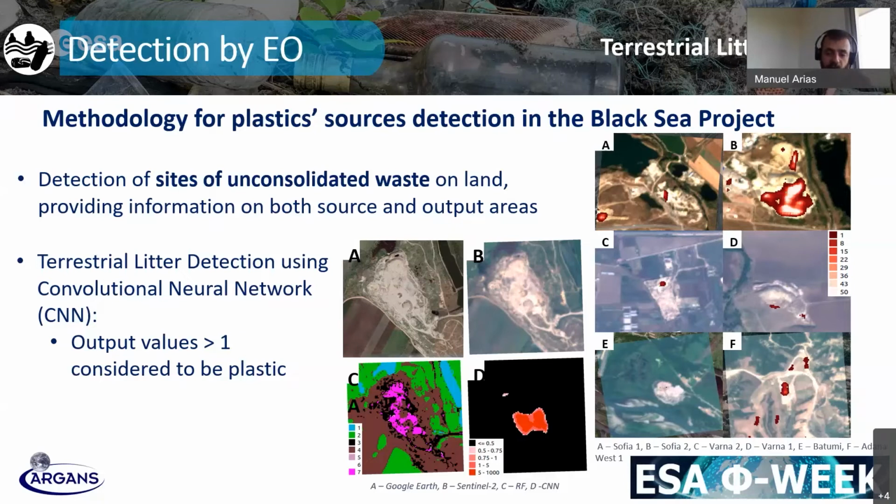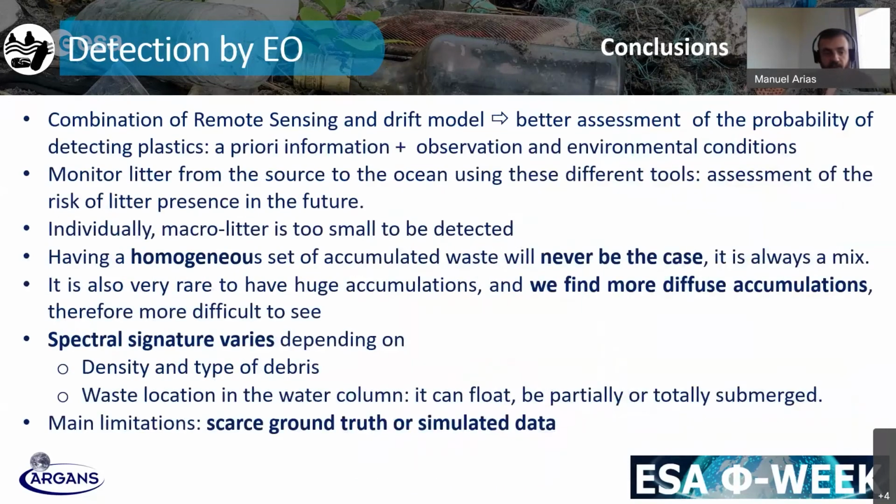So one day, what we aspire to have is a service that is able to map all these elements, from the specific sources on land until the very end point of litter in the oceans, to help better understand this environmental risk, and also to provide useful information for the users and the management of this problem. And as final conclusions, the combination of remote sensing and drift model provides a better assessment of the probability of detecting plastics with the help of a priori information plus observations and environmental conditions. So we need information about the three elements to do a proper forecasting modeling.